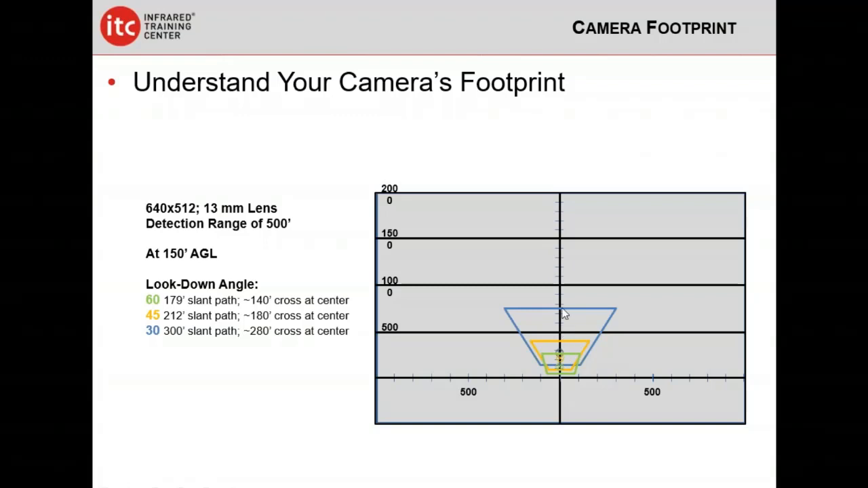If we look at our 30 degree compared to our 60 degree look down angle, the top of our field of view, meaning the top of what you're seeing at the top of your iPad or a monitor, whatever kind of monitor you're using, is much, much farther away from the actual center of the field of view as you look at a flatter look down angle. So again, if we're at 150 feet over the ground at a 60 degree look down angle, we're looking basically 180 feet away. At a 30 degree look down angle, we're looking 300 feet away.